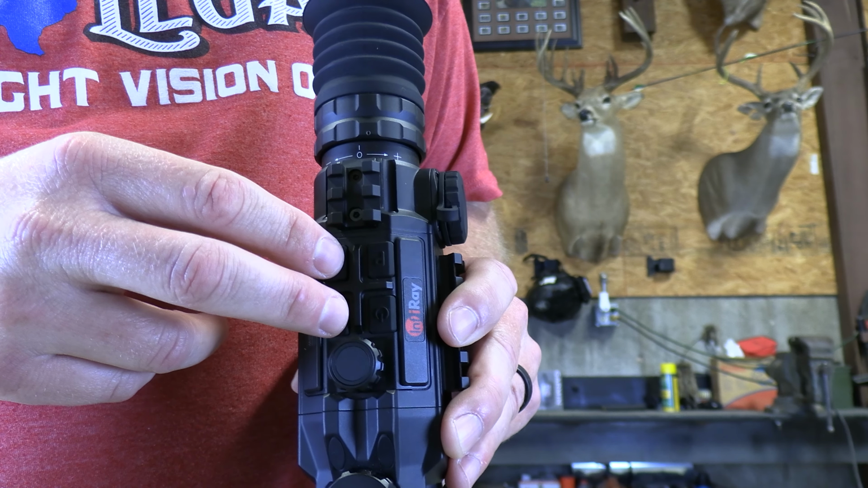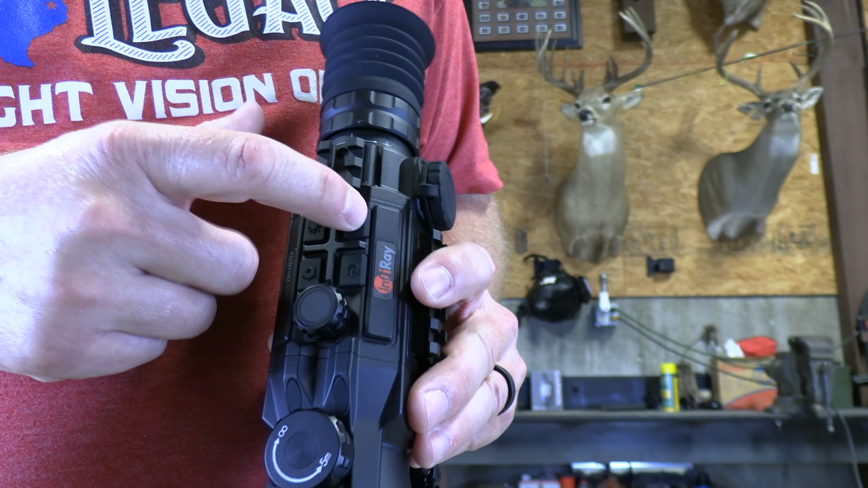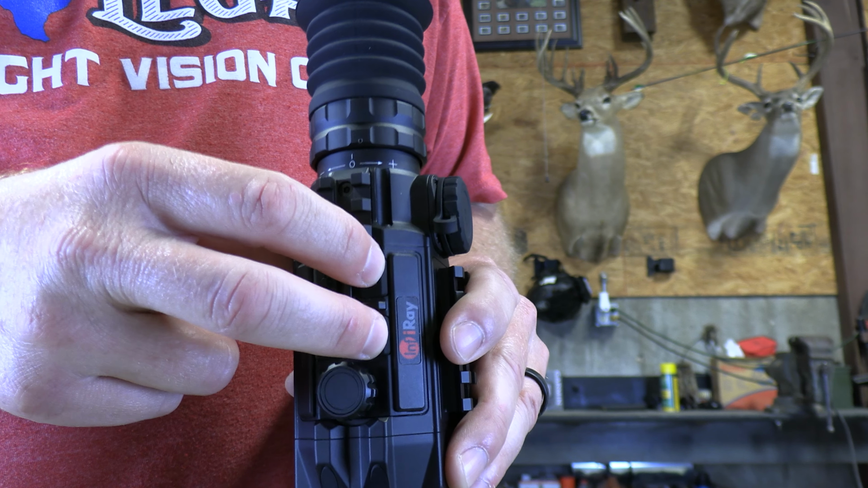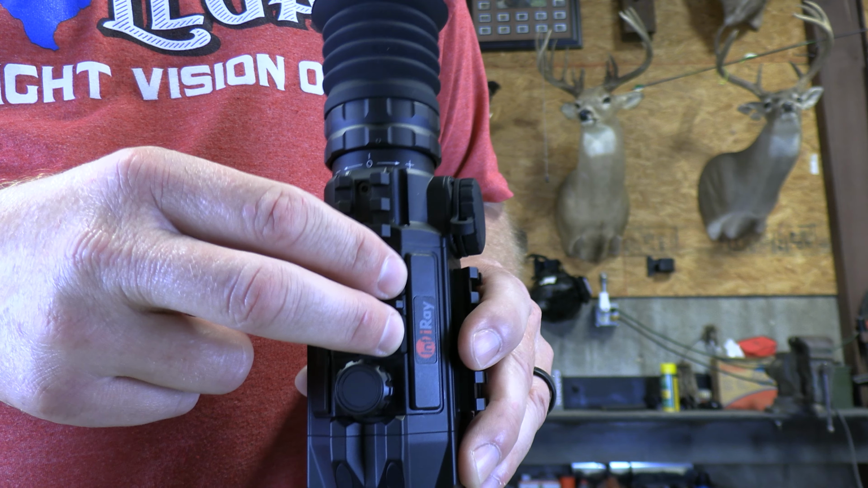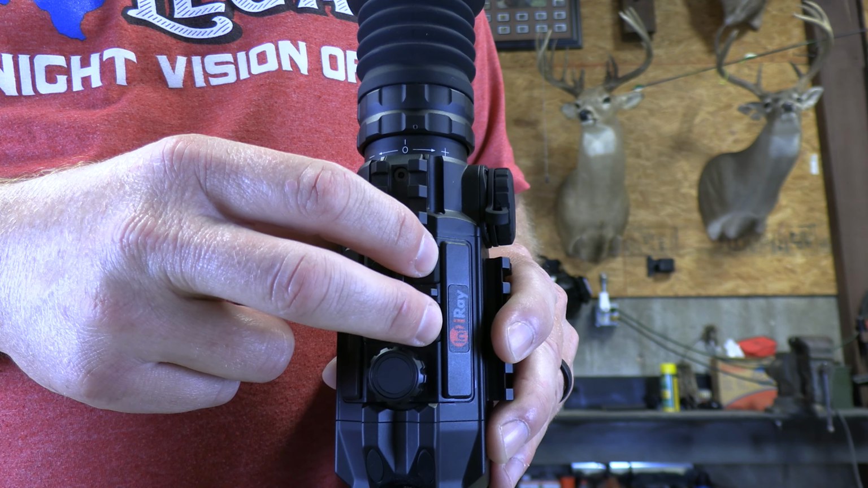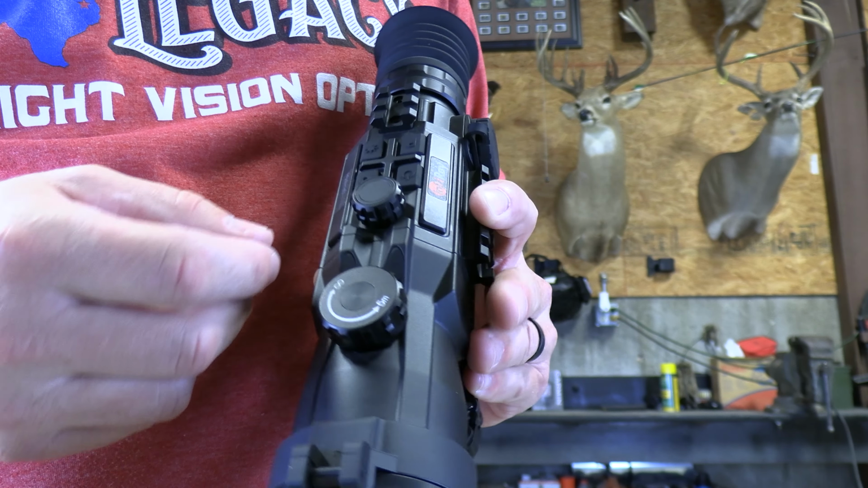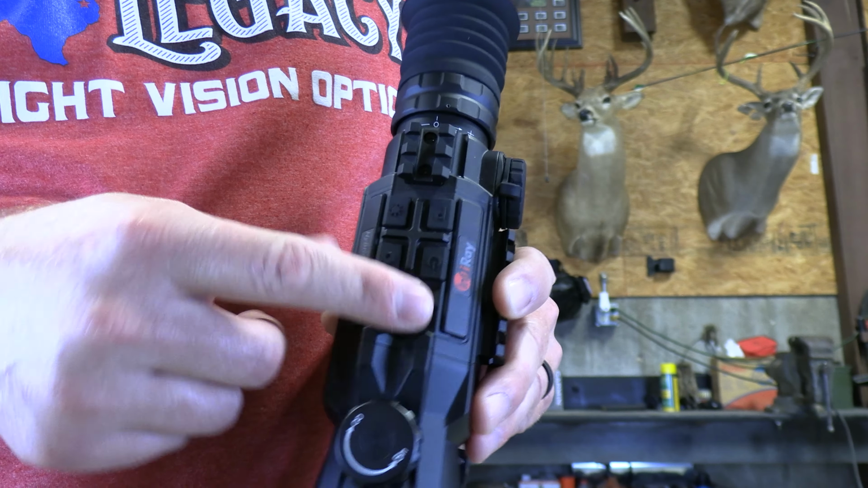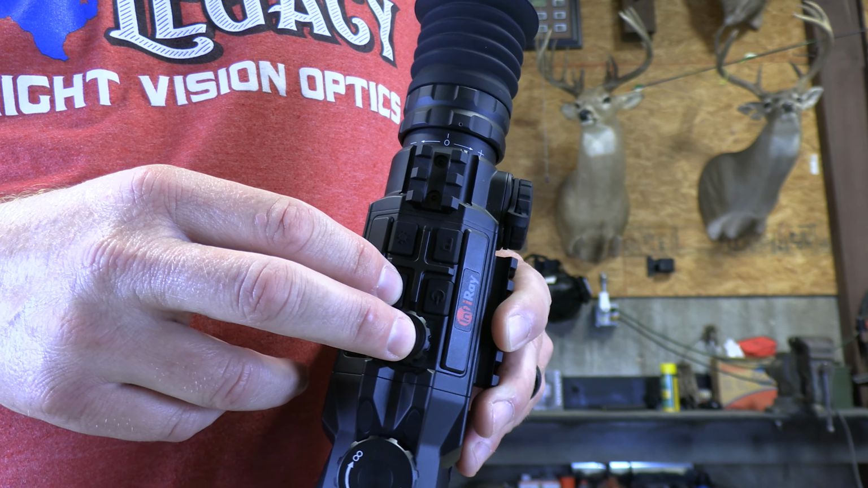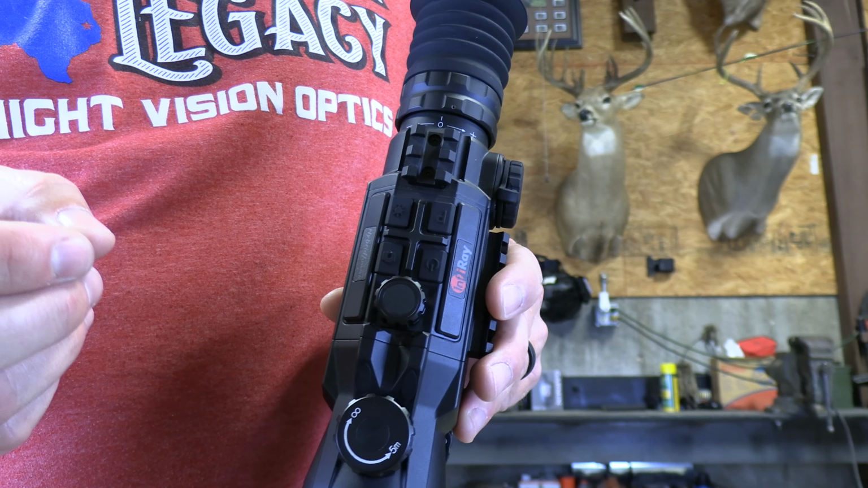The other combinations you have are going to be the power button here and your picture button. You long press those and it will let you calibrate your laser rangefinder. If you short press these, it goes back and forth between scan and continuous in your rangefinder modes. Last combination you have is your camera and your rotary dial, your encoder. You long press these to enable the clip-on mode. Long press again to disable clip-on mode.